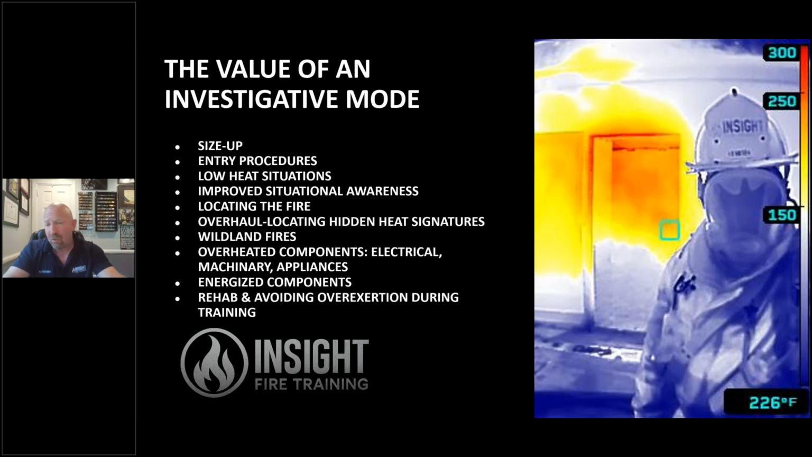This can improve firefighter situational awareness on numerous levels, such as helping us locate the fire faster, helping us with overhaul, locating hidden heat signatures, wildland fires. My friends in Canada are dealing with that right now. Also overheated electrical components, machinery, appliances, energized components, power lines that are down, generating heat on other objects. Rehab and avoiding overexertion during training. This is pointed out in 1408, in one of the various topics in chapter 7 that you're supposed to be trained in every year. How can I do that?